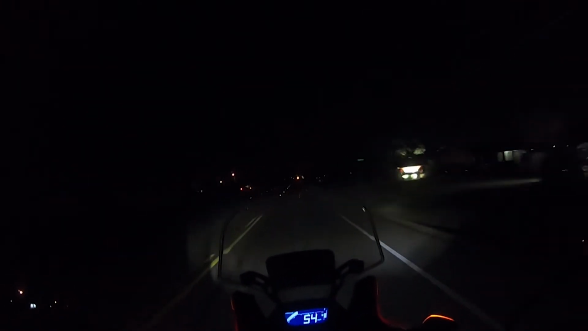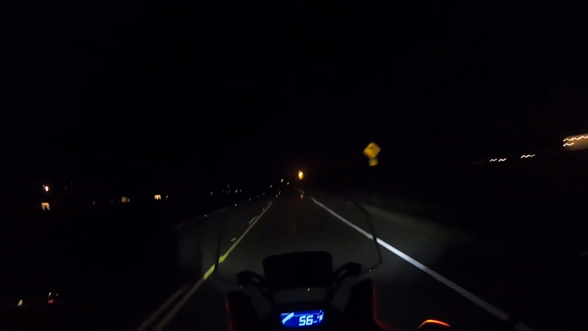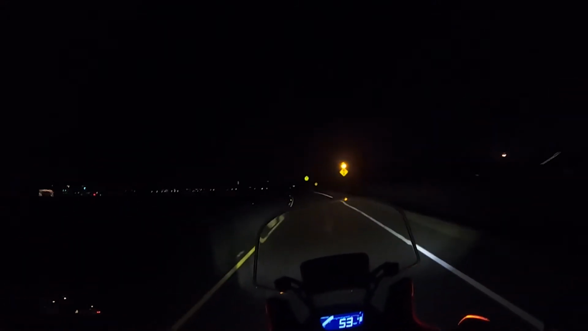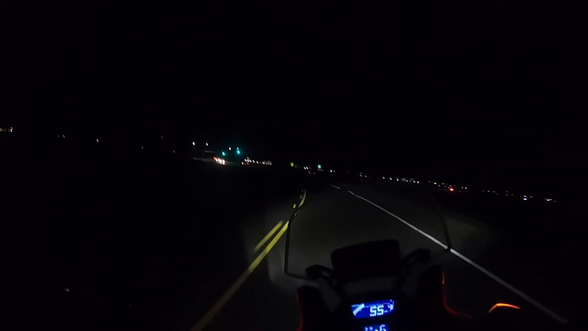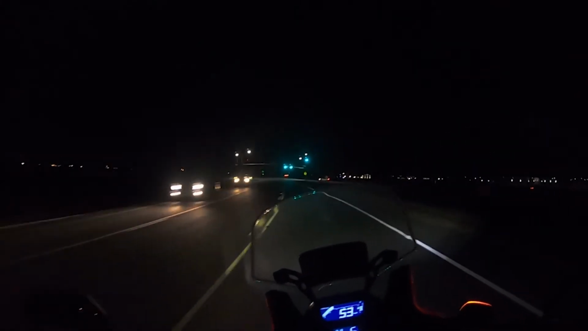So as you can see right now, we have just a regular low beam on. And honestly, the lighting package on the Africa Twin's pretty good right out of the box. So you wonder, why did you add fog lights? Well, I commute 62 miles a day to work, and I might or might not owe a few $1,000s to the local toll authority, so I'm relegated to taking back roads.